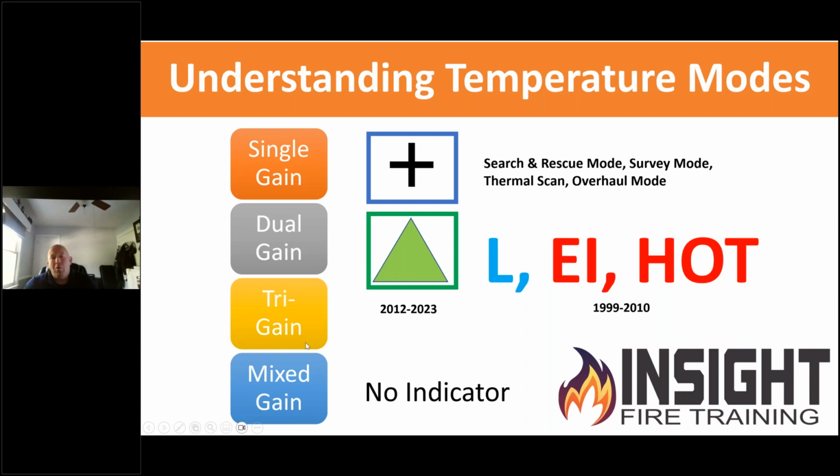And this is how standard cameras have worked up to this point. There are cameras on the market that are single gain, which is basically high sensitivity only. Those are typically your low temperature models. As far as you might see it in a FLIR and search and rescue mode, you might see it in Seek has it in their survey mode. You can see it in thermal scan and Draeger. You can see it in a lot of different models. Those are typically low temperature environment investigative modes, or overhaul mode in Argus. But the majority of them fall into what we call dual gain, high and low sensitivity.